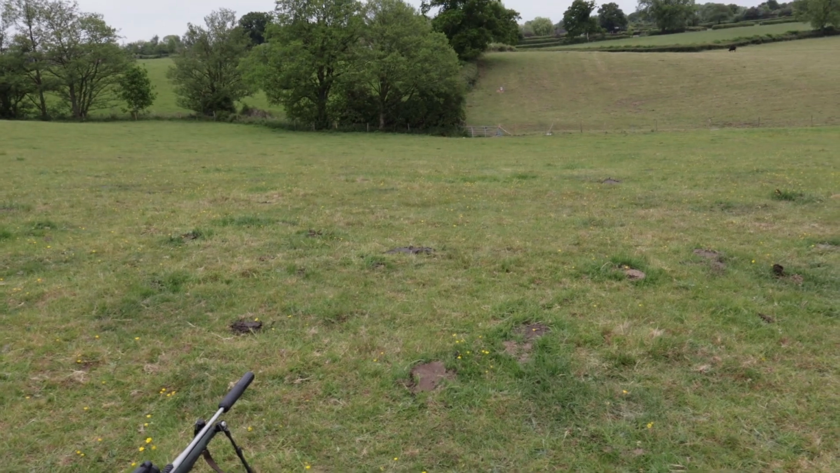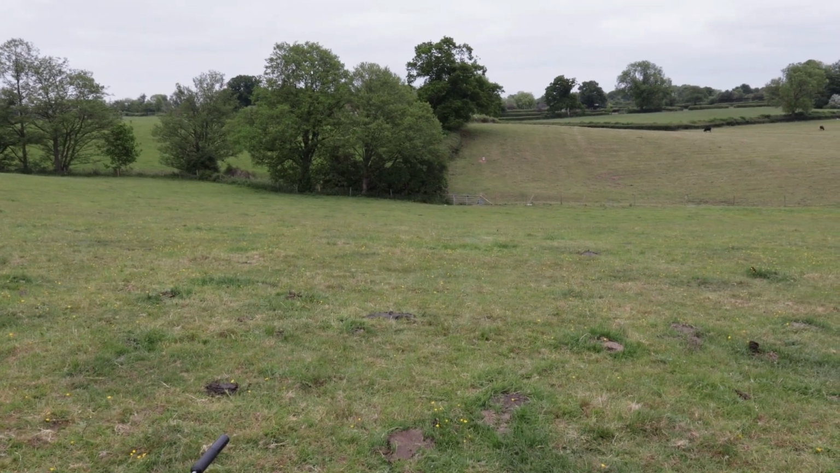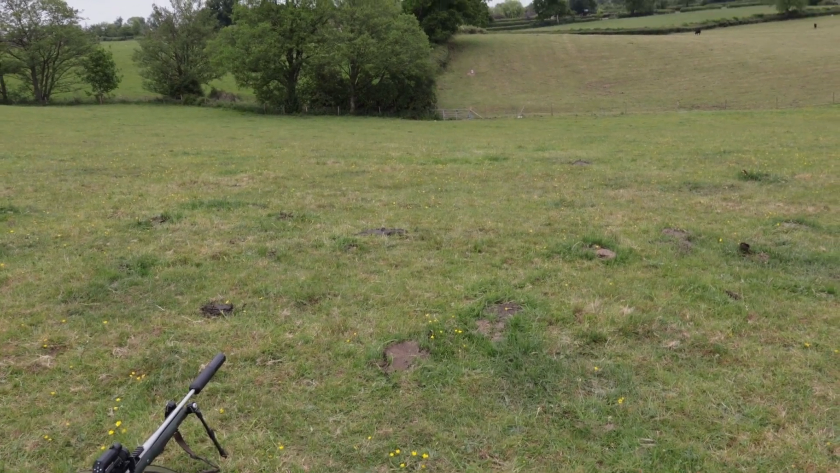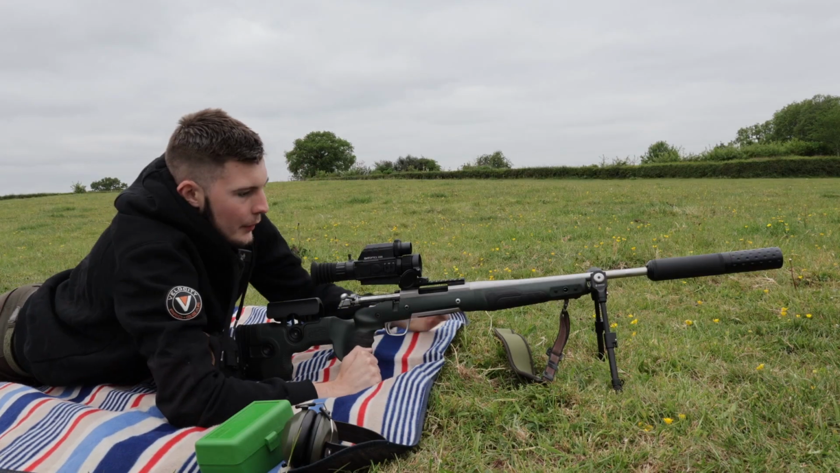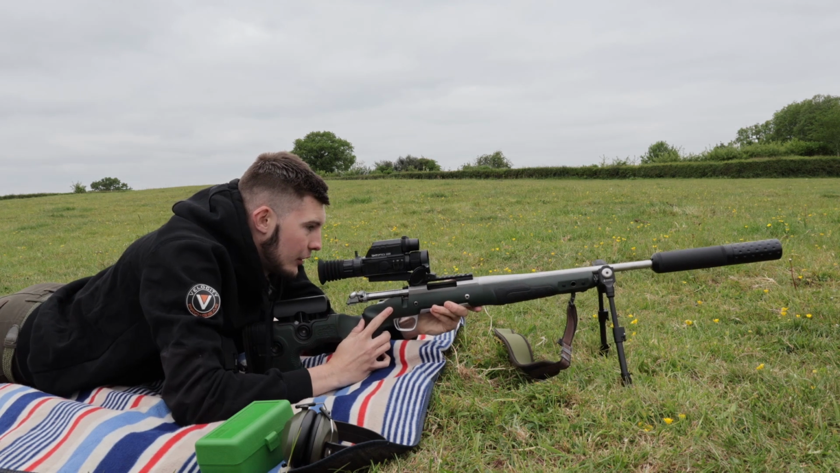It might not be the best, that tin foil at this range now, so I might have to get something out of my van, like a heat pad or something, and heat it up. I've got a heat gun with me, so I might have to heat something up to get a real good temperature difference. Try not to line cow poo, that might help as well. Oh great, there's a dandelion literally right in the middle of that. Let's get this way a little bit.